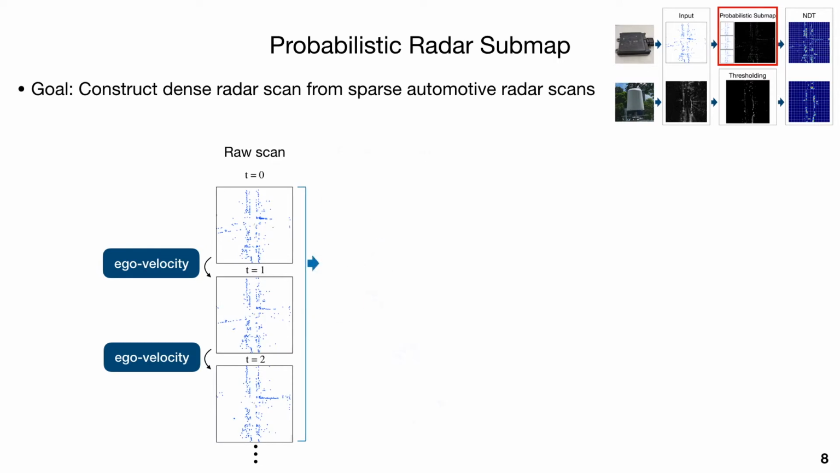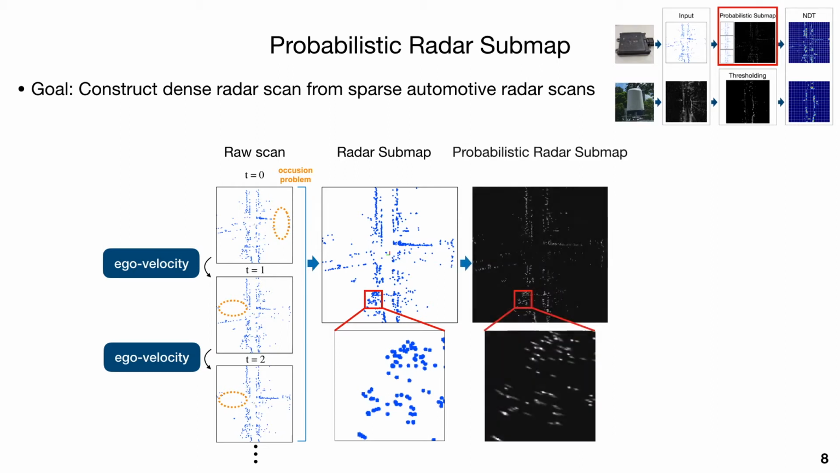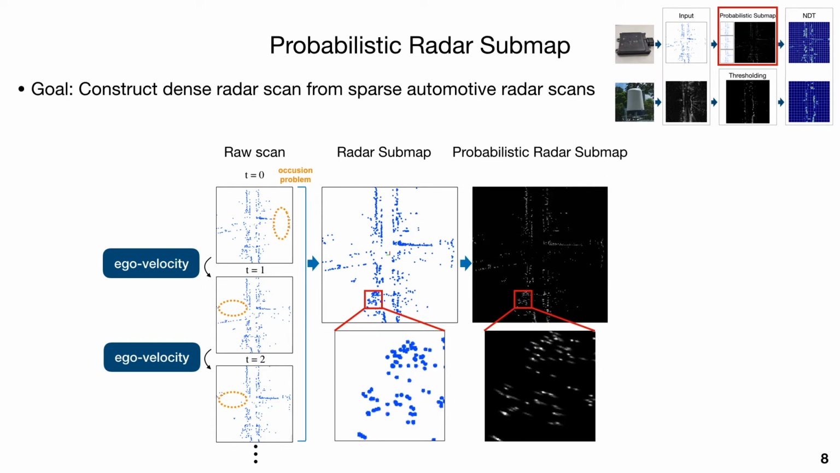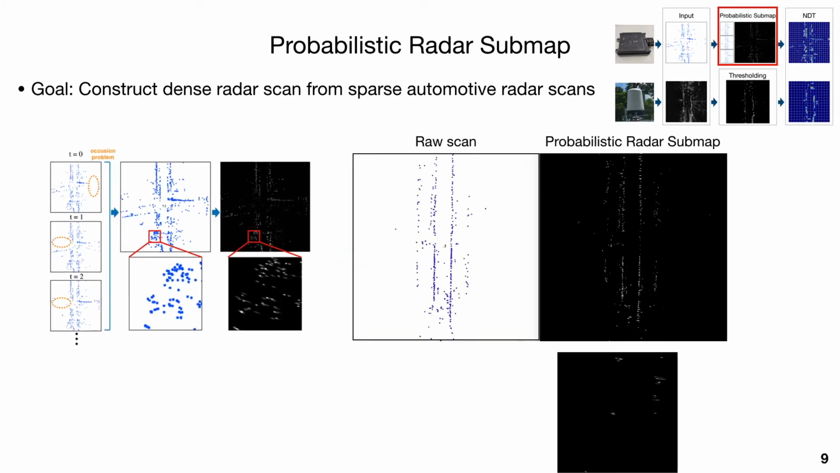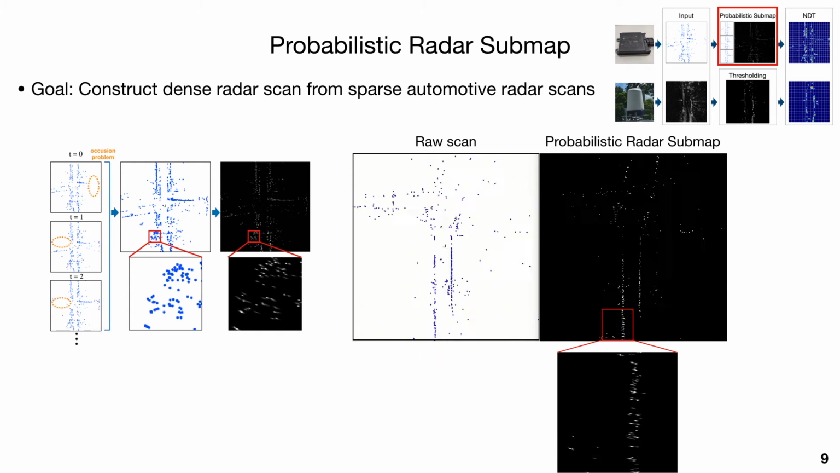Next, in order to construct dense information from sparse automotive radar scans, we use ego velocity integration to combine multiple radar scans into a radar submap. It not only builds dense radar scans, but also handles the occlusion problem. In addition, we take the uncertainty of both radar measurement and ego velocity estimation into account to generate the probabilistic radar submap, which is presented as a Gaussian mixture model. As shown in the video, our method successfully constructs a denser radar scan from sparse radar scans.